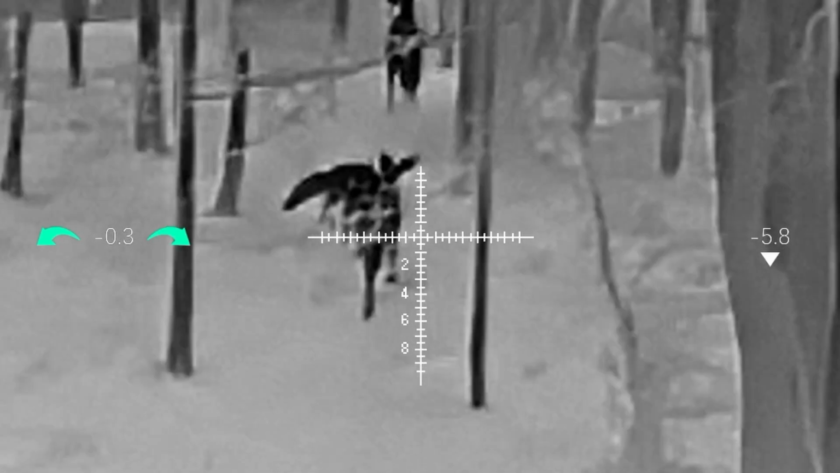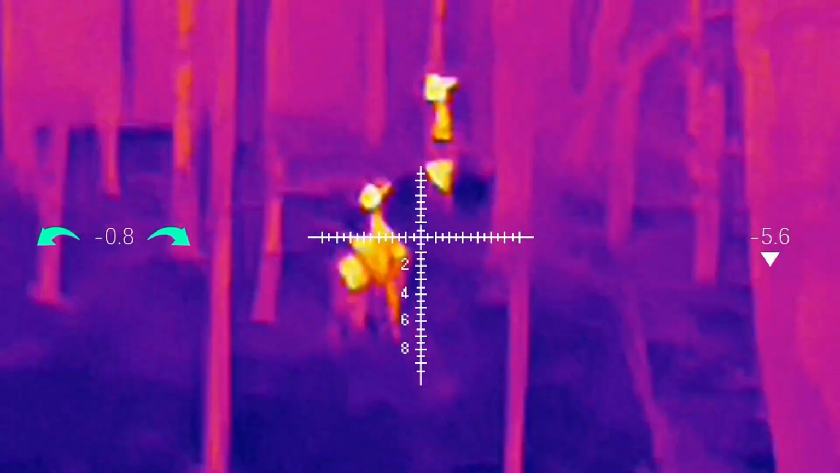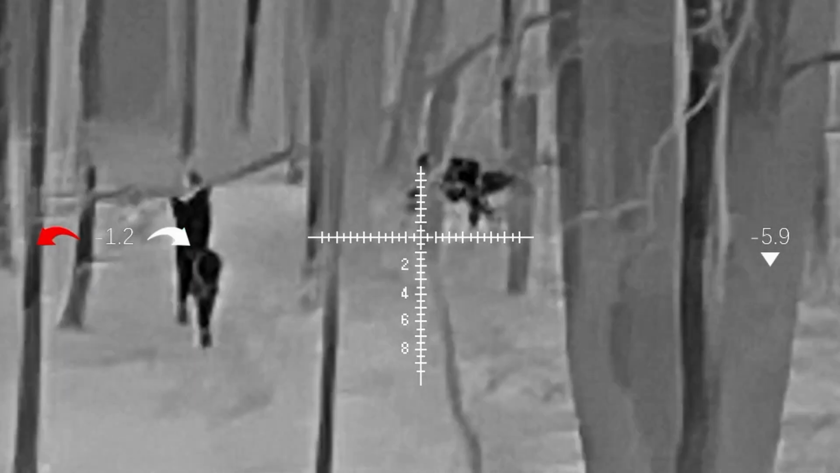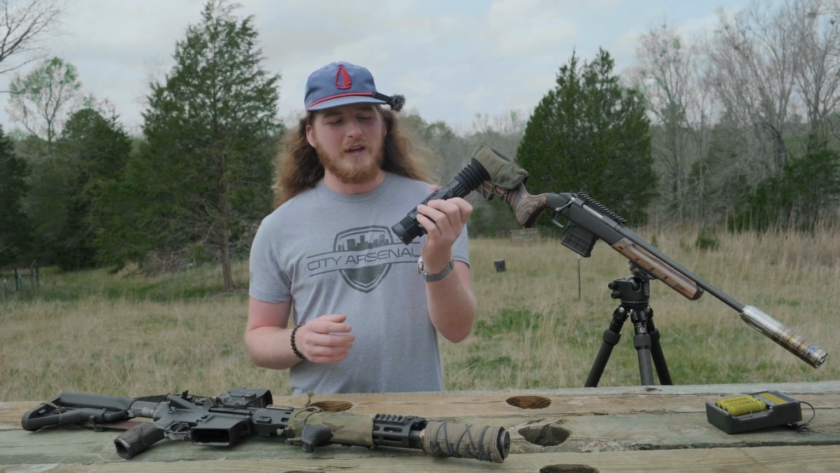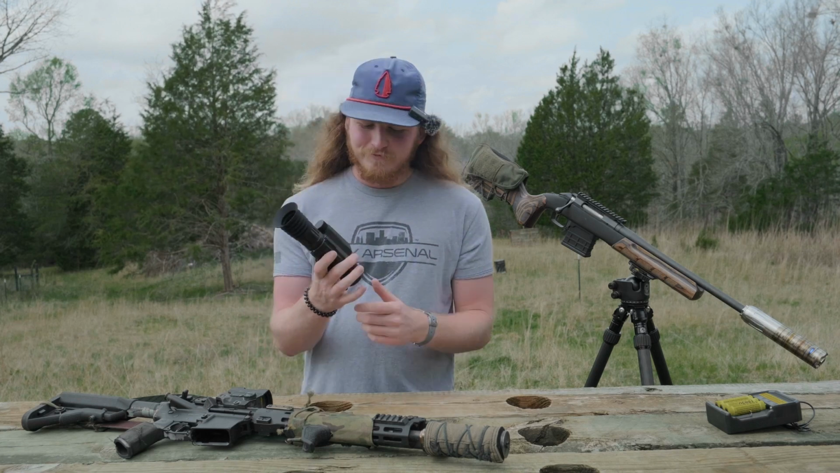I am obviously looking forward to running this thing at night on predators and hogs. I've got my Fox Pro up at the house, so I do hope to have some of that content out in the future. If you're a hog hunter or predator hunter, especially in the southeast, hit me up. Let's do some content together. Would love to take down some animals with this new superpower that I have.